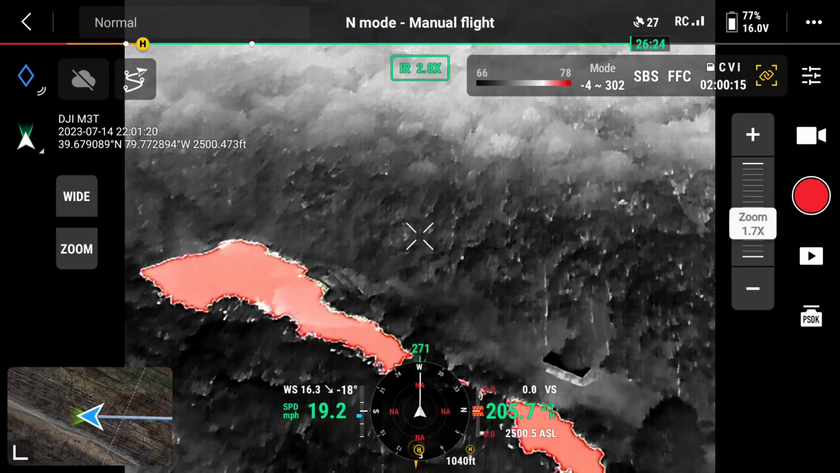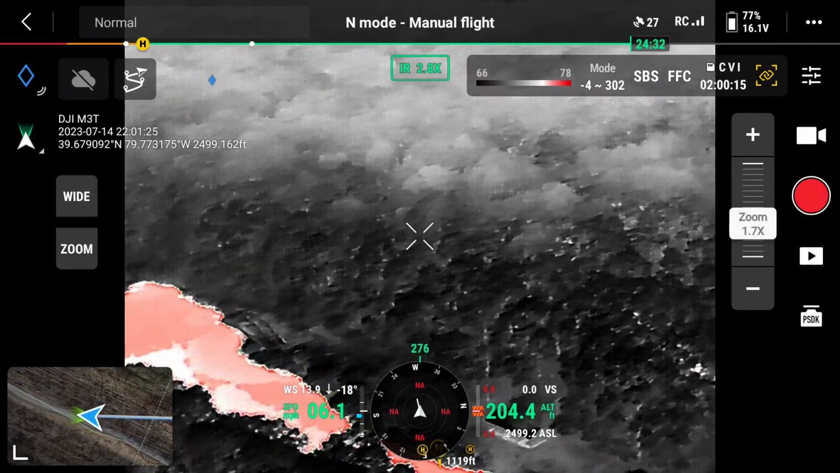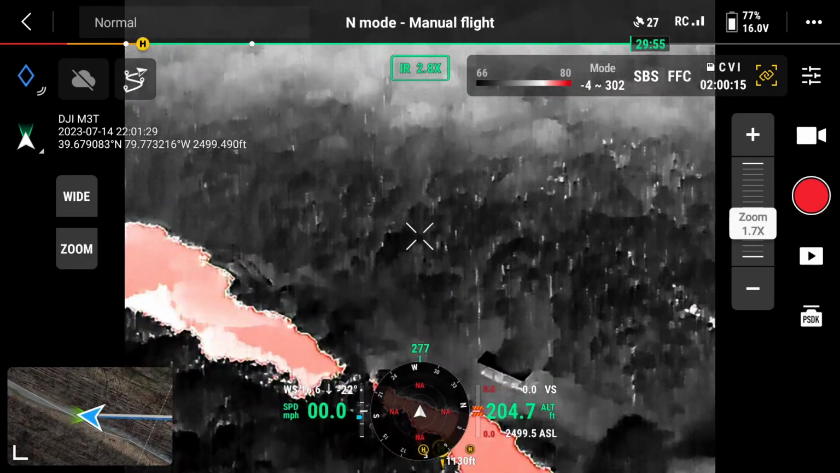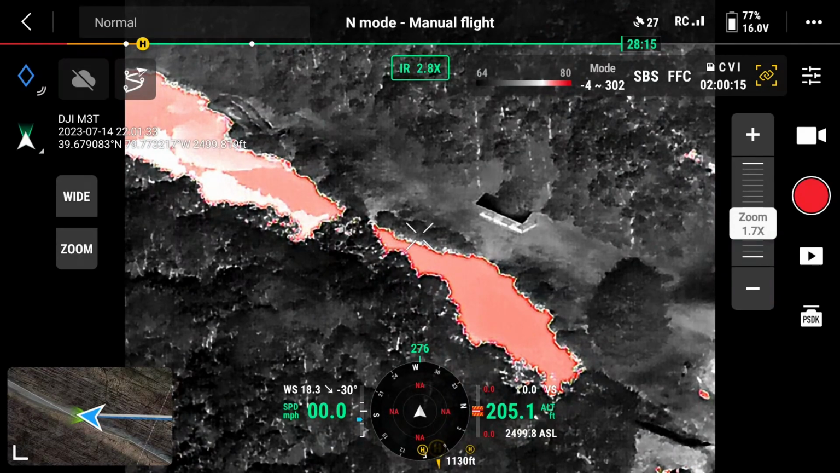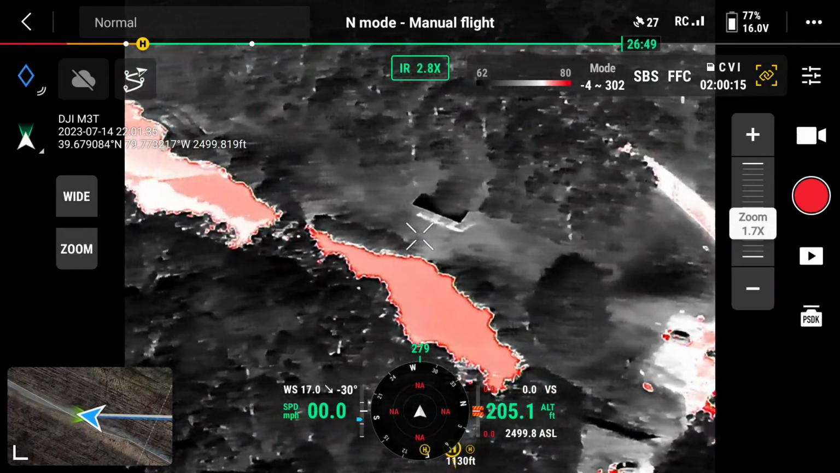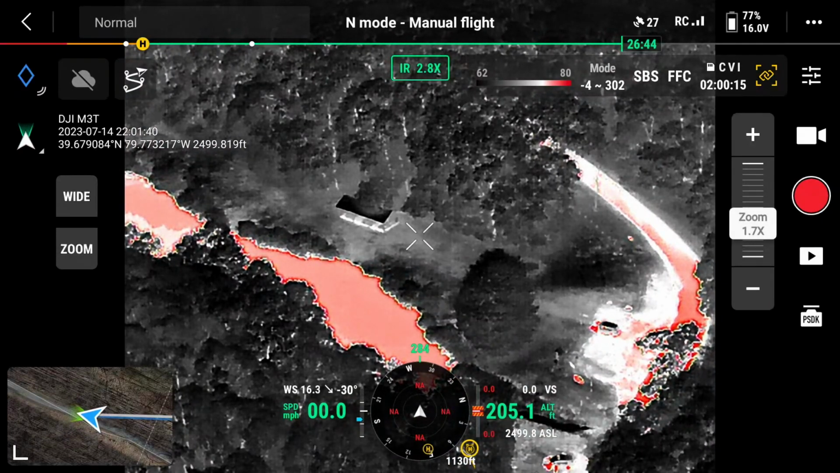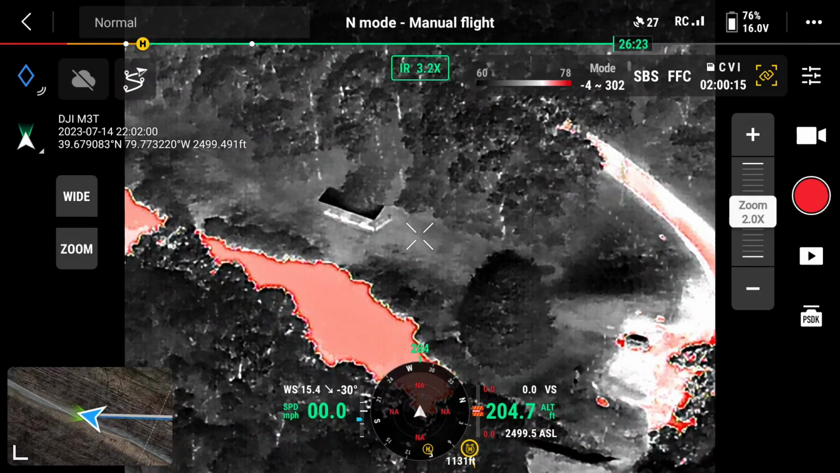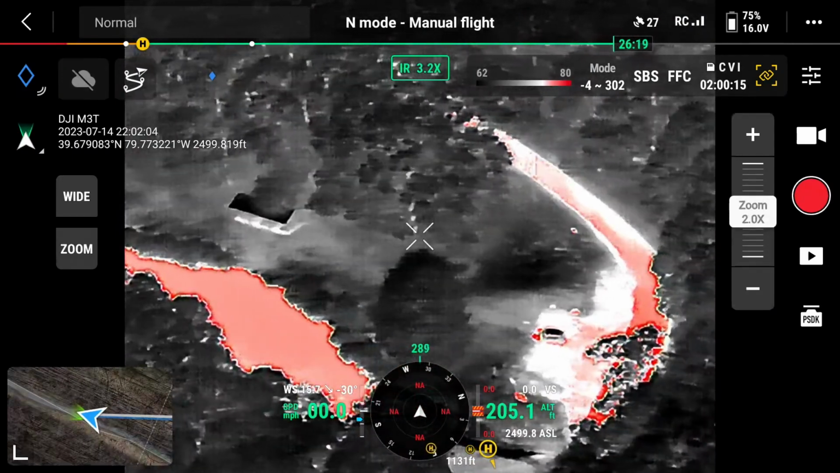We had a little signal interference because the drone was down below tree line, and we could still see the strobe through the trees, but I went up in altitude a bit to hopefully help with that. We're at 205 feet. There's the parking lot with the two cars, and at the very bottom of the screen you'll see people about to deploy out of the car.